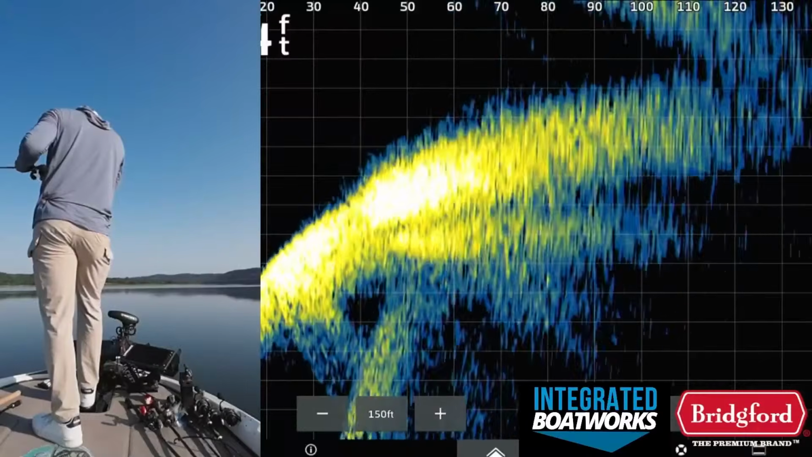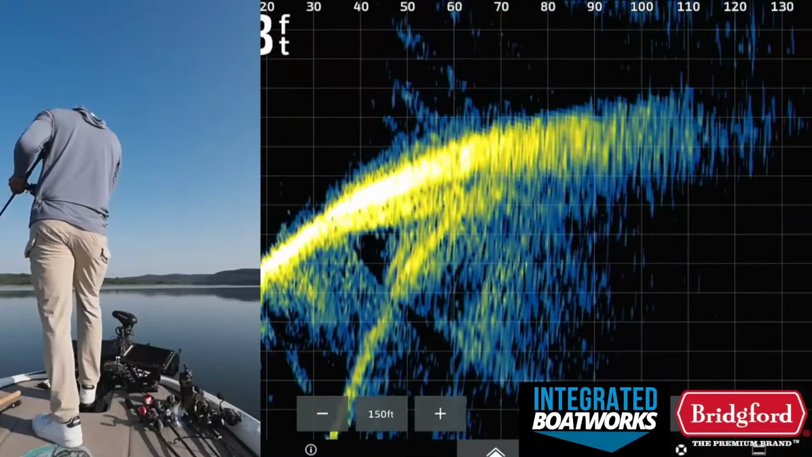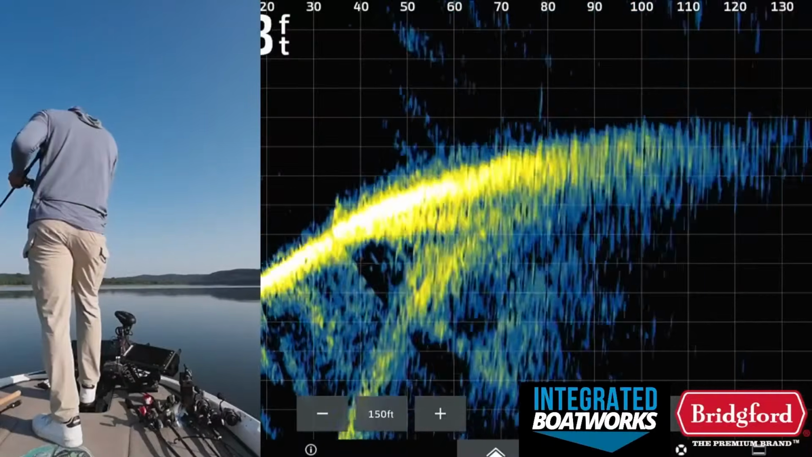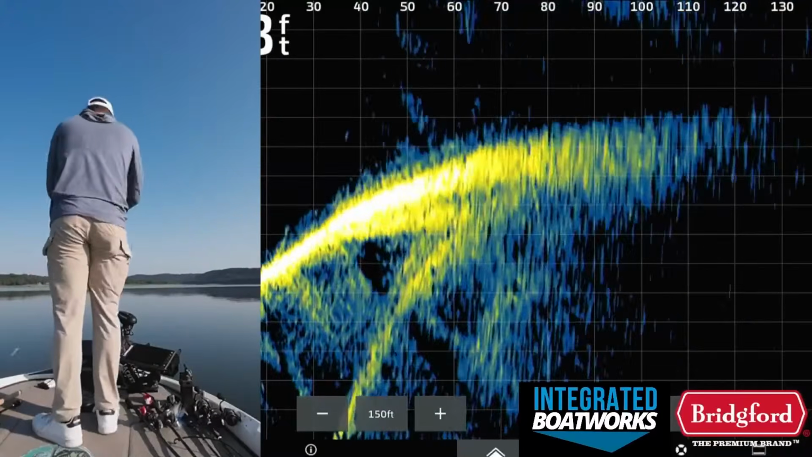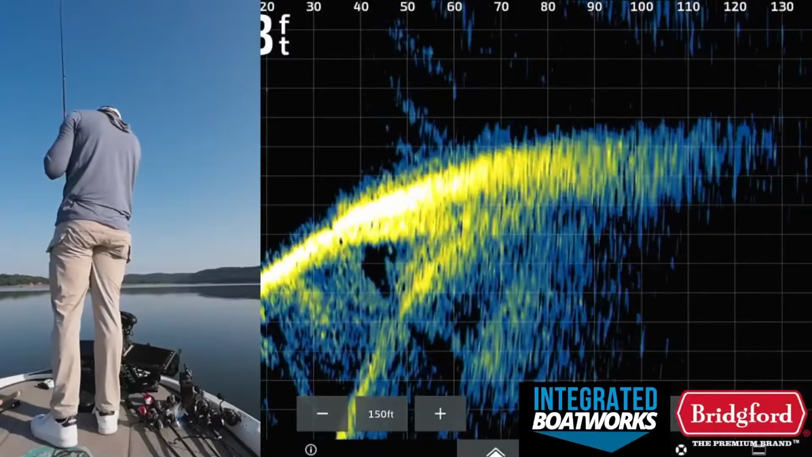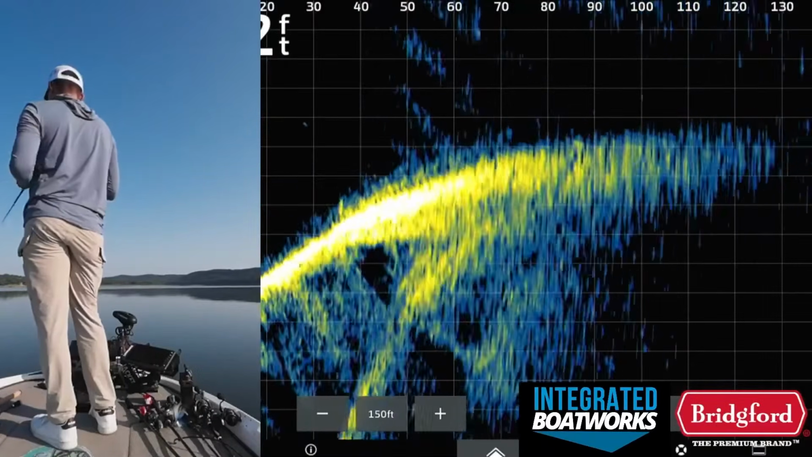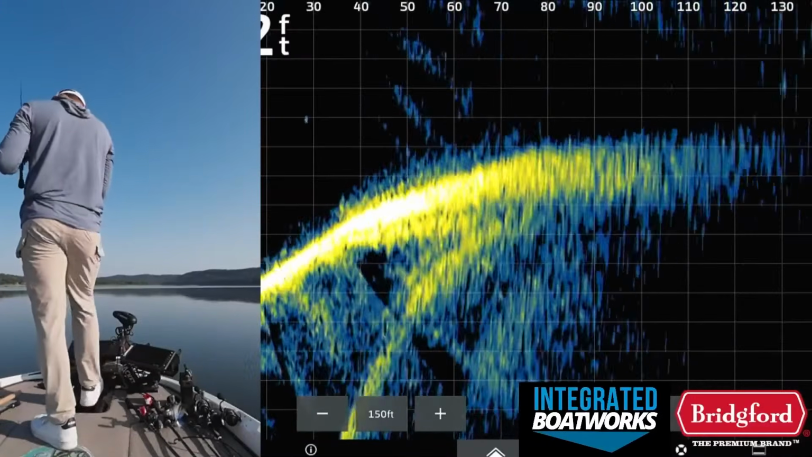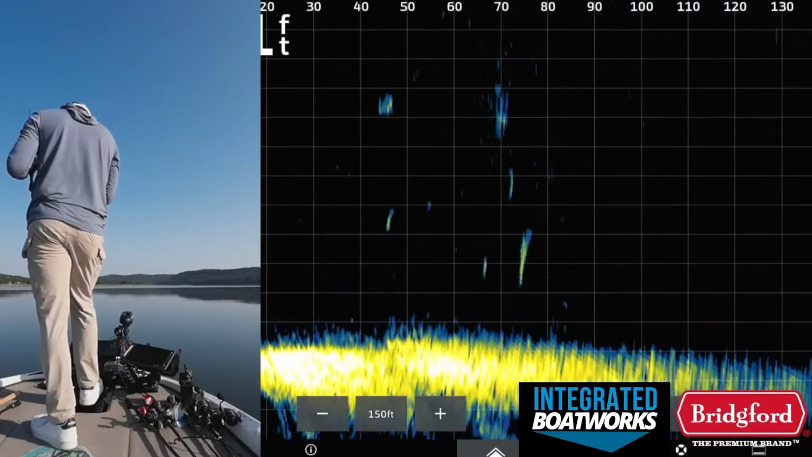You can kind of see them on the Livescope a little bit every once in a while, but there's that one that was over here. So yeah, I'm just firing this thing as far as I possibly can away from the boat, trying to cover across this point. Trying to stay away from them.